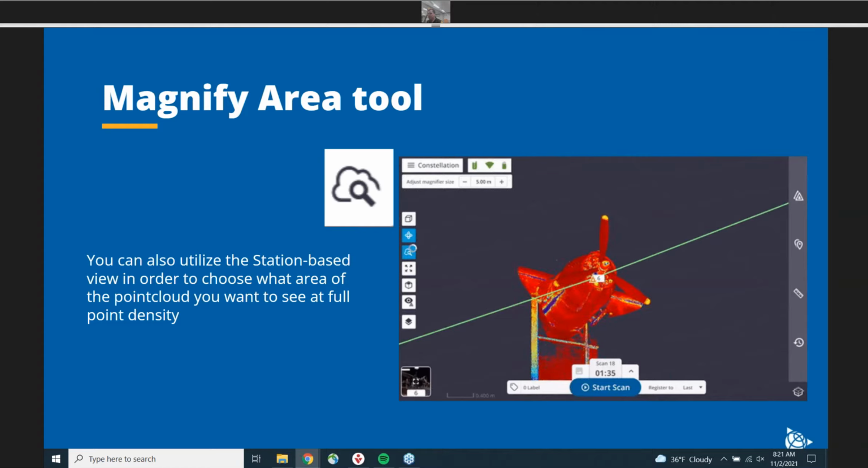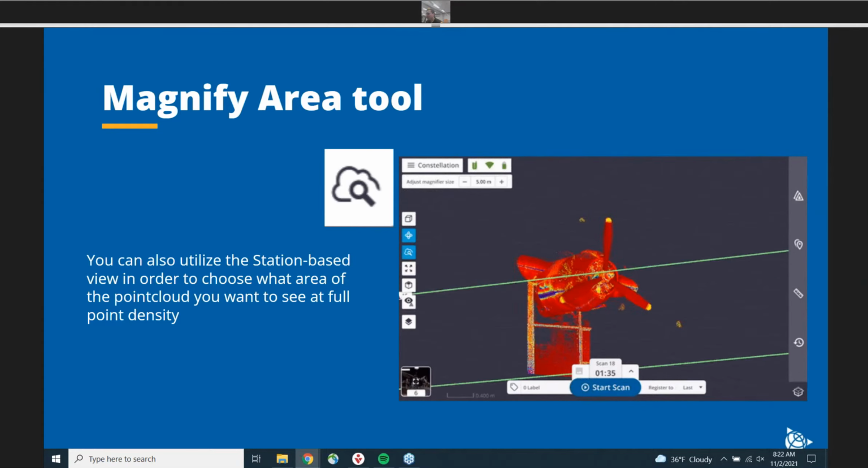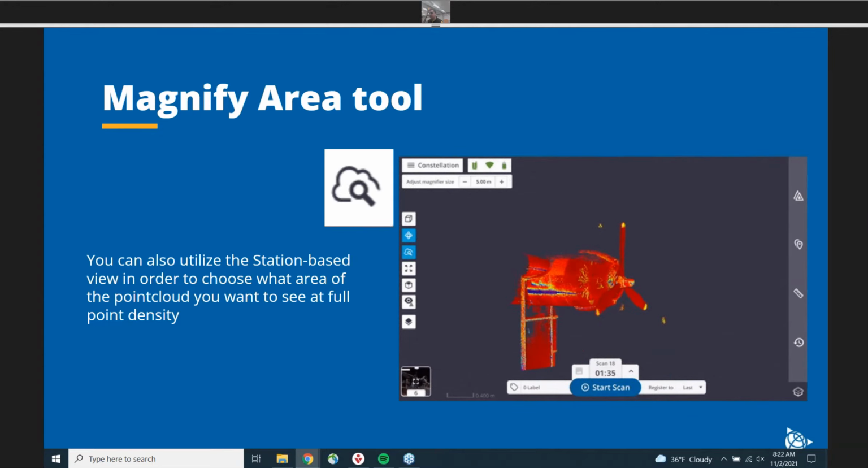Really, I wanted to mention this because I think this is probably an easier way to make sure you're clicking on what you're clicking on, because obviously we all know that point clouds can get busy, especially with the amount of scans. But if you know what station has visibility of an area that you're interested in, you can just use that.